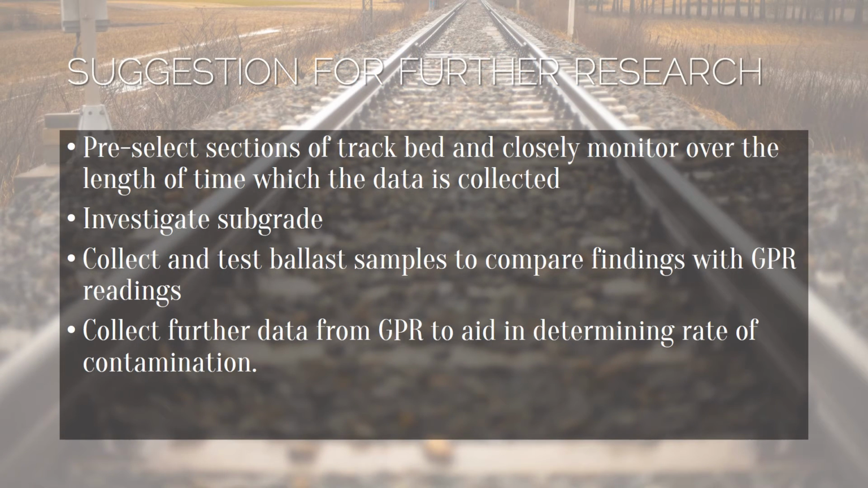To further gain understanding into the applicability of GPR in railway ballast monitoring, future research suggestions are included here. Sections of ballast should be pre-selected and closely monitored over the length of time which the data is collected, ensuring that all maintenance works are accurately recorded. Detailed subgrade investigations should be carried out.